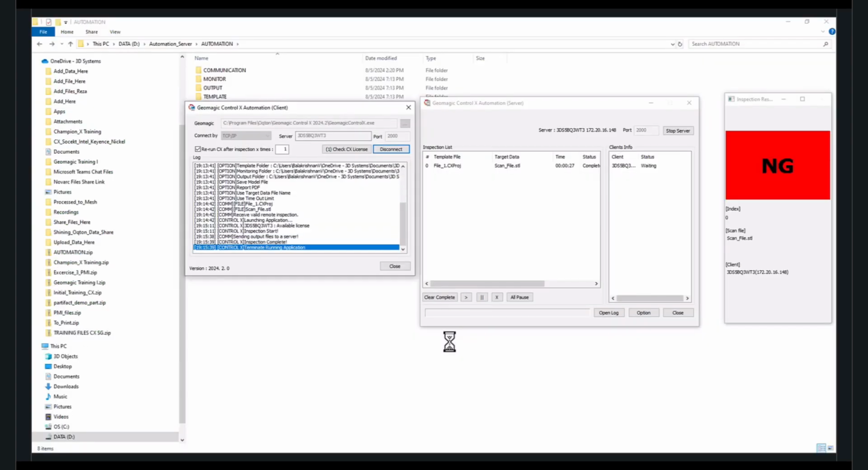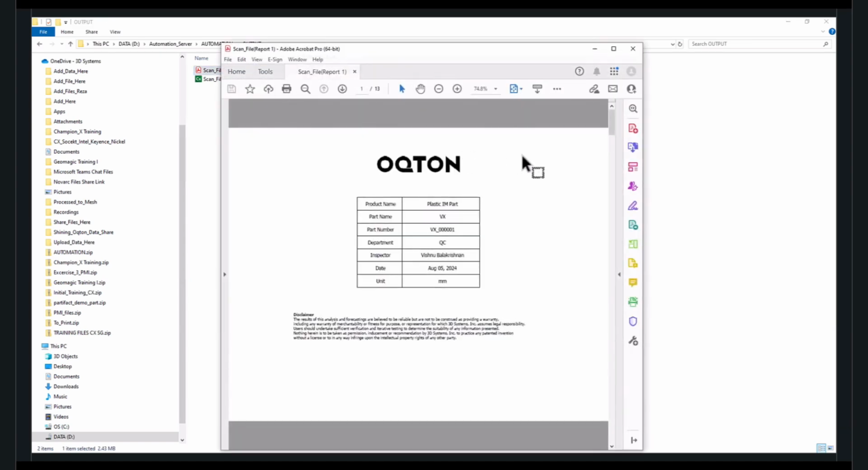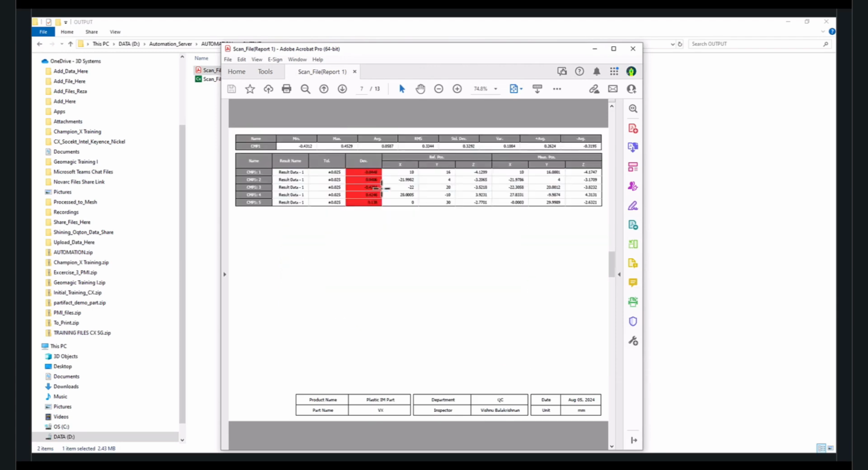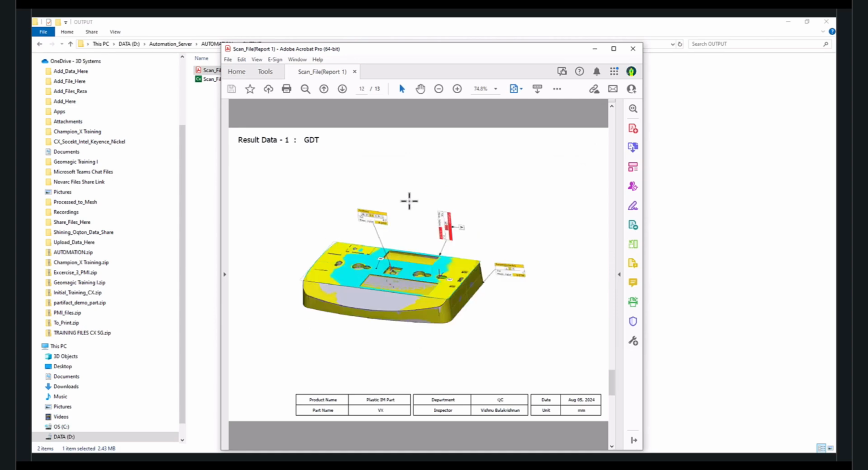So we can see that the results are recomputed here and Control X has closed itself, and the requisite information after the inspection is complete can be found in the output folder. Here in the output folder, we have the report in PDF format for our second part. All the components that we chose in the template report have been added here. And the Control X model file is also saved in the background.